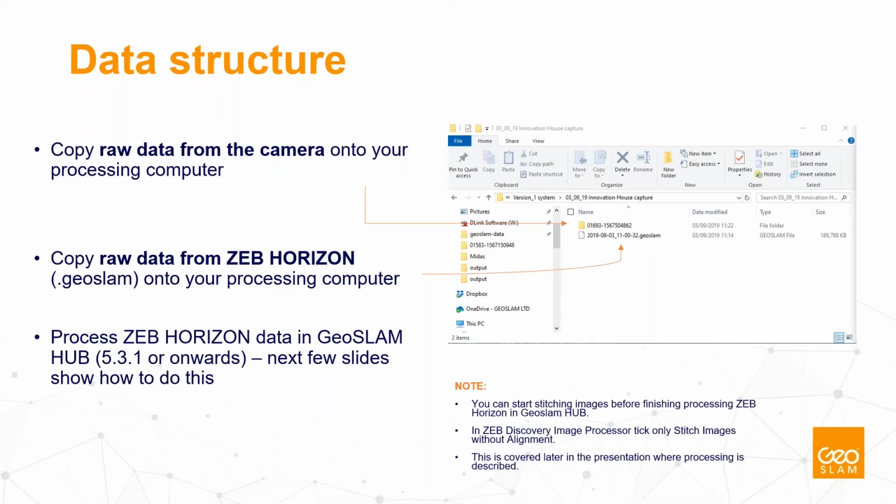I think I'm talking a bit too long, so I will quickly jump over some slides which explain in detail the data flow from the ZEB Horizon data and the camera data into the Orbit software. This presentation, which I can provide to all of you, was made by our application engineers and explains step by step the workflow of the data.